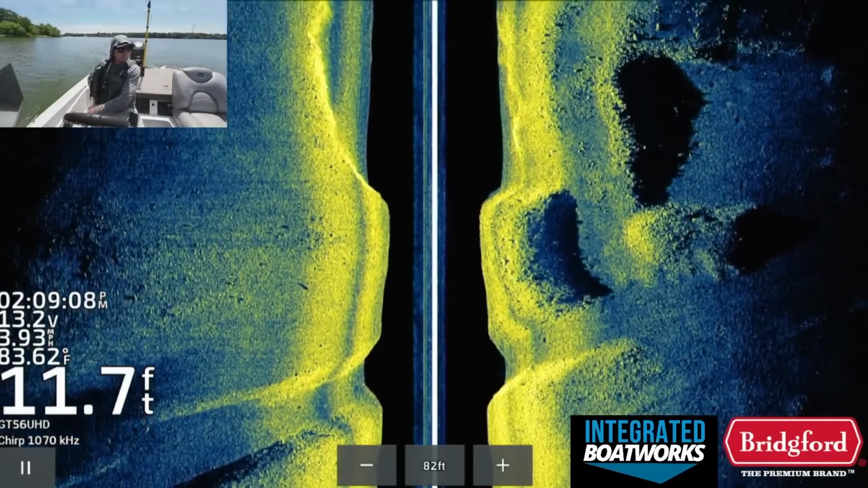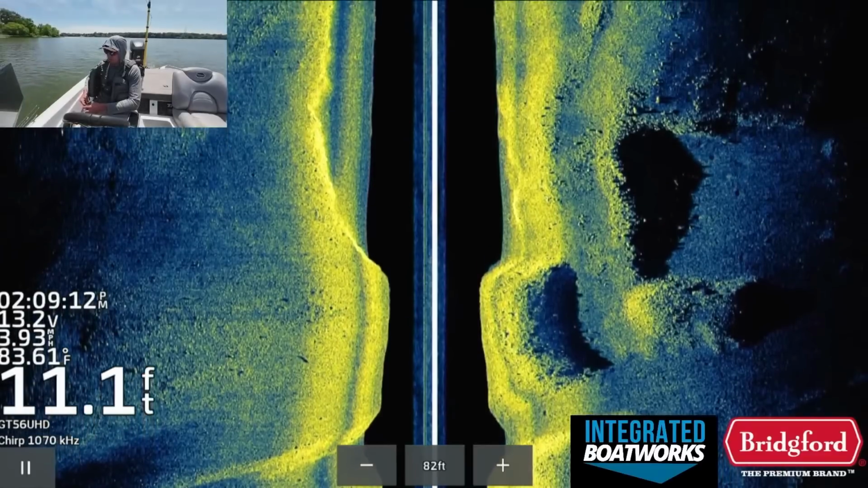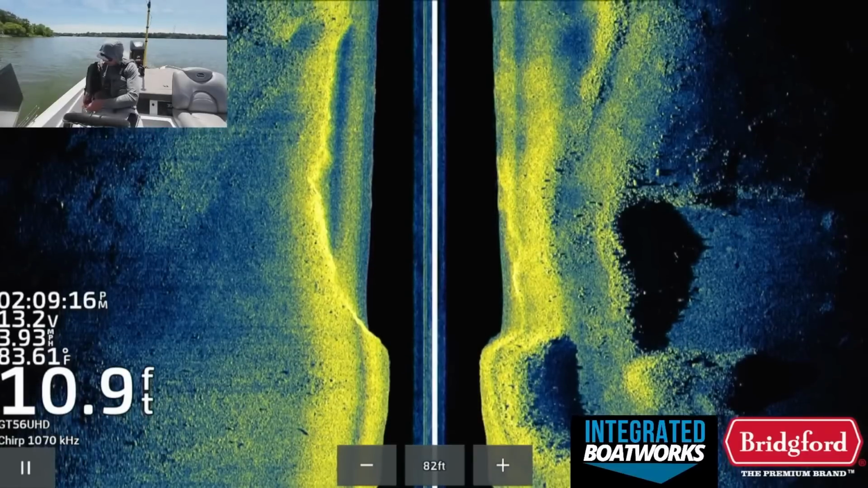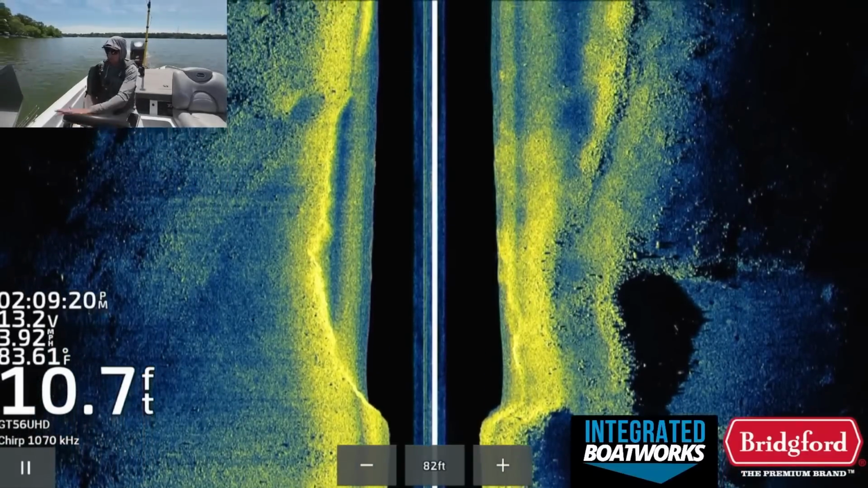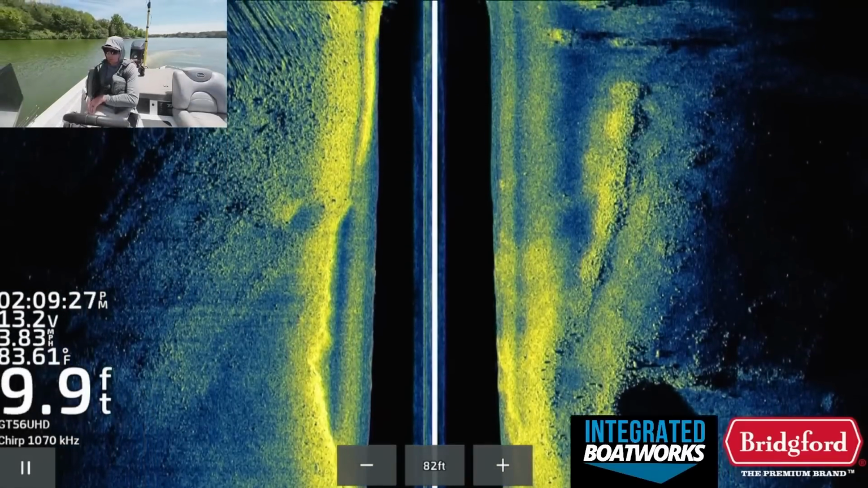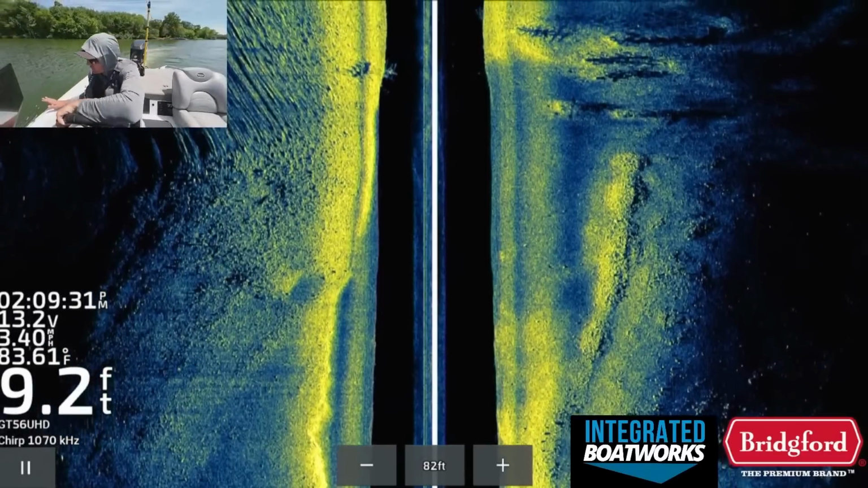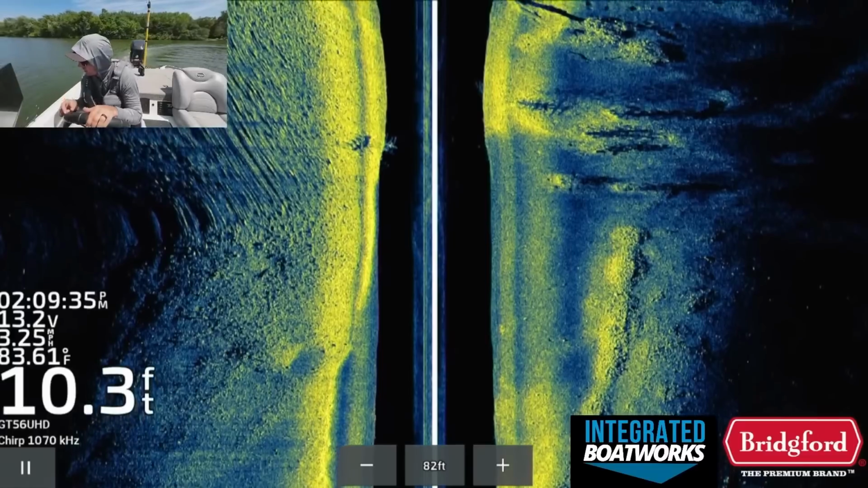There is some really nice stuff on side scan here, I will say. Some nice rock and all kinds of stuff, but I'm not seeing any sort of really good fish activity around it. It's just a bunch of rock. So we're gonna keep rolling. I was hoping I could find a new brush pile or something that jumps out right here, but there's a couple of trees right there. That's kind of nice. 1, 2, 3 trees.